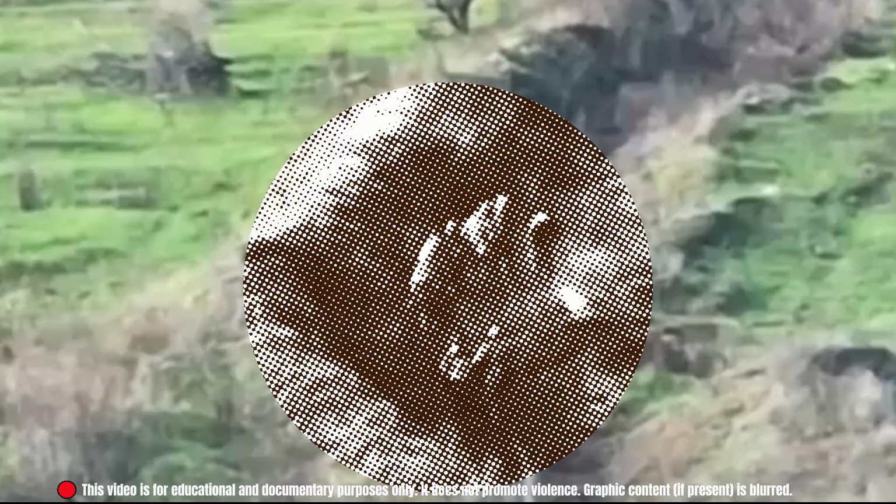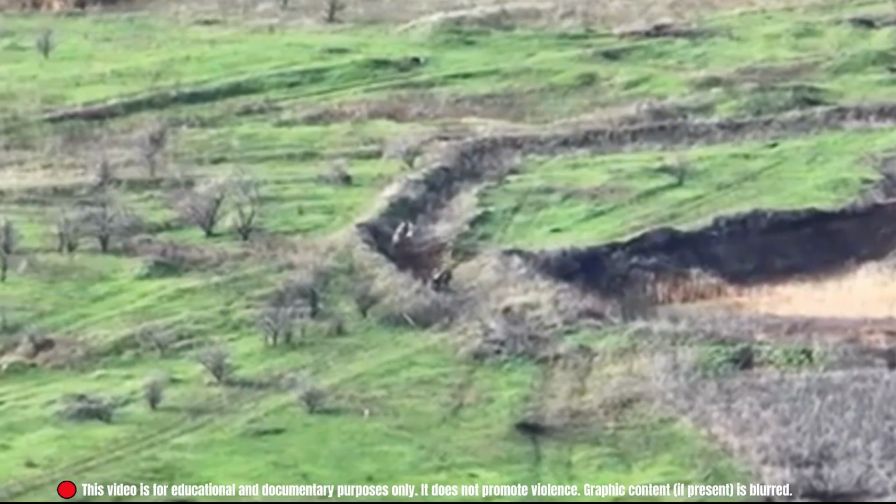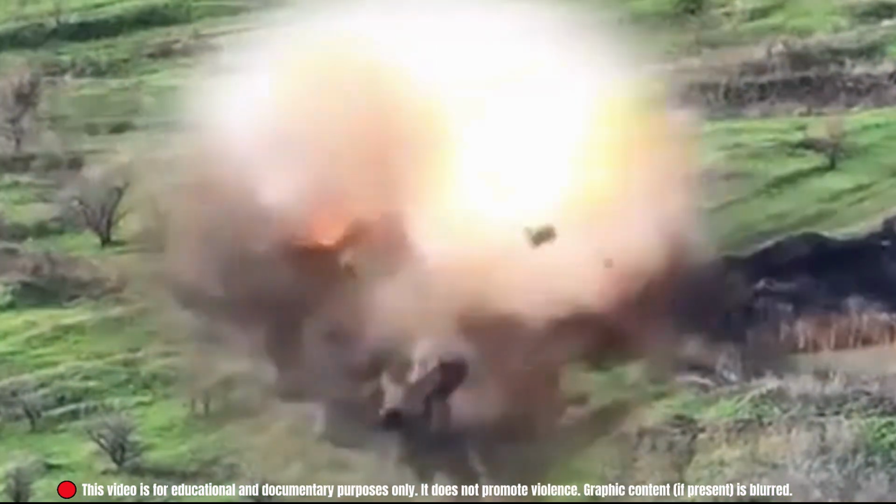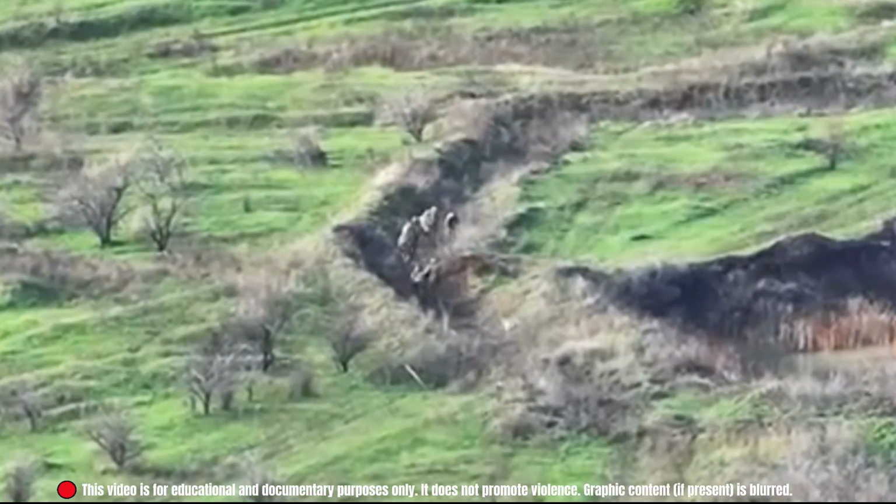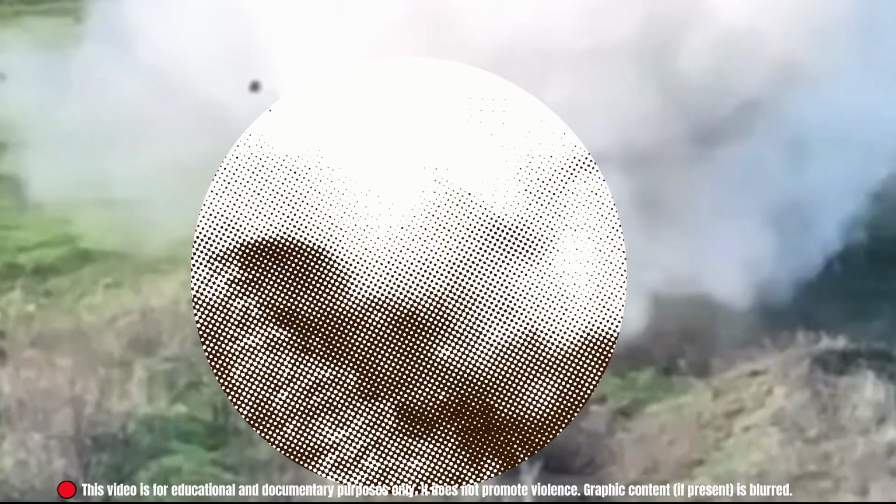They walked together, unaware. The missile was already in the air. In open terrain near Lyman, Ukraine's Marana ATGM team spotted movement through thermal optic. 7 Russian soldiers advanced as one unit, shoulder to shoulder, crossing a wide, empty field. The missile sliced across the horizon, leaving no time to react. All targets were neutralized. The field fell silent.